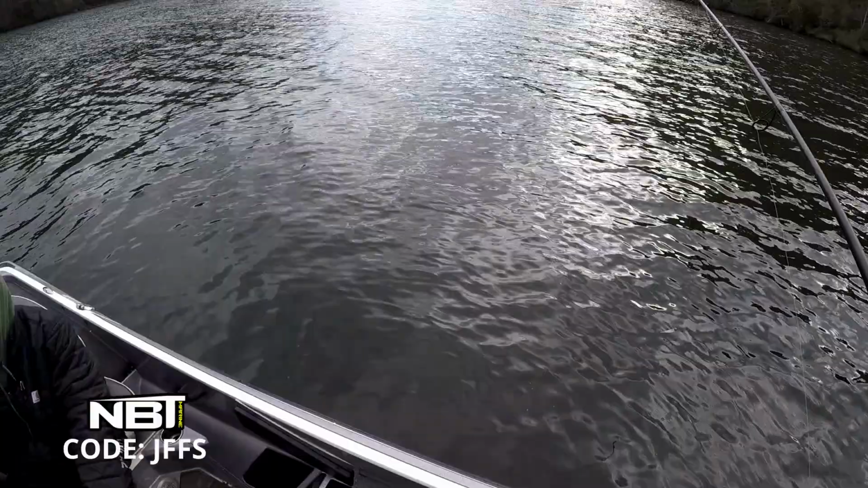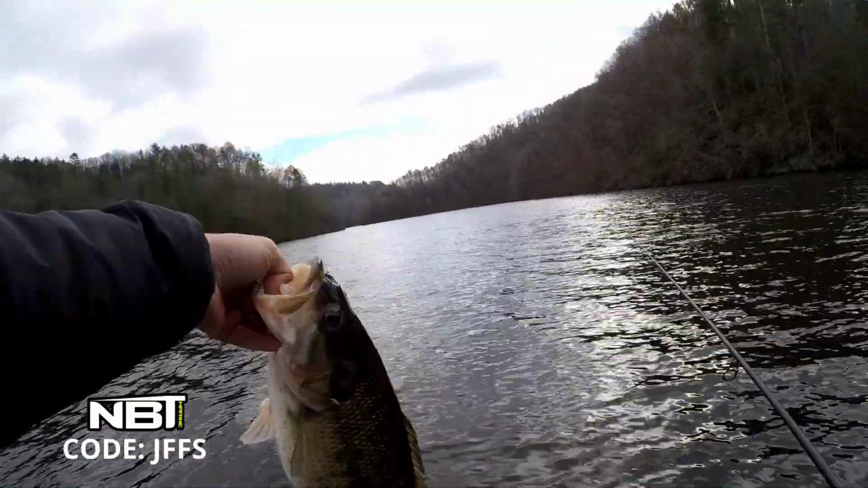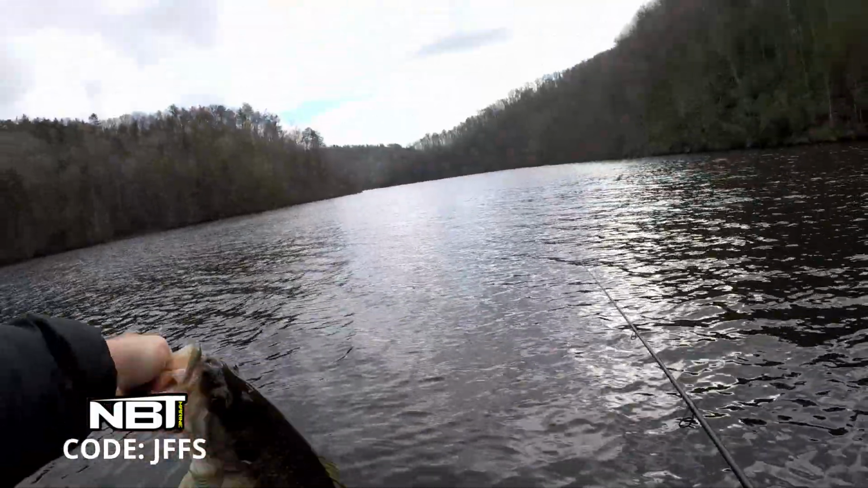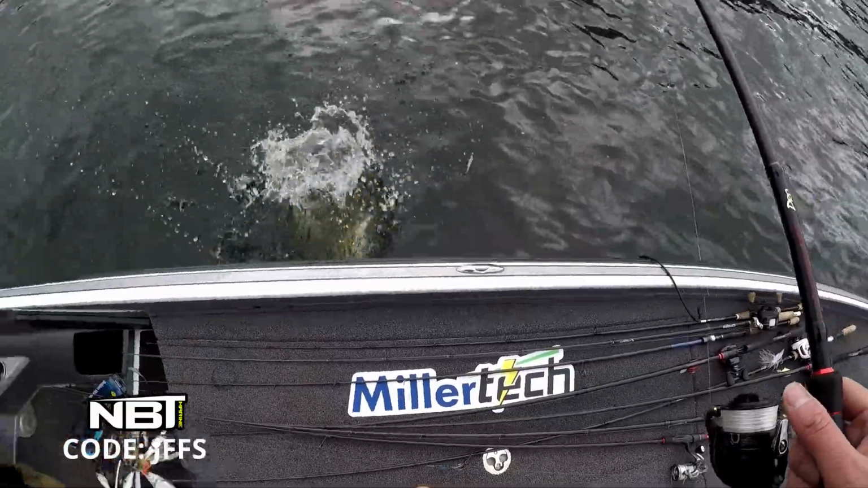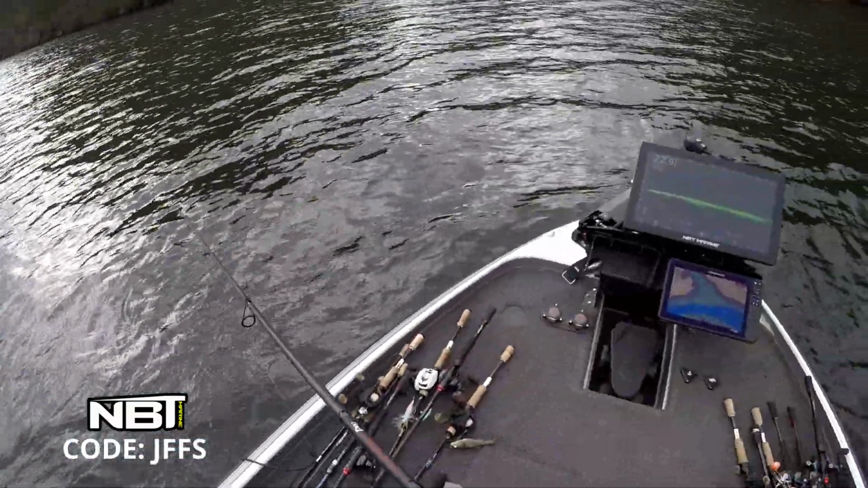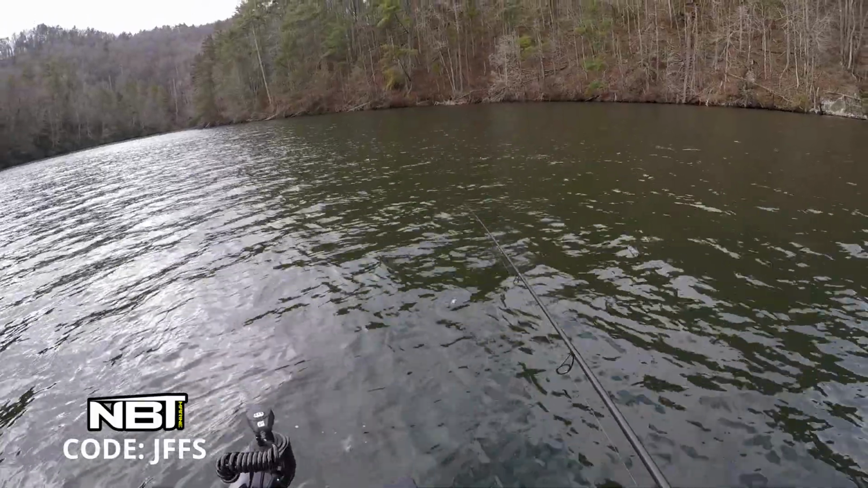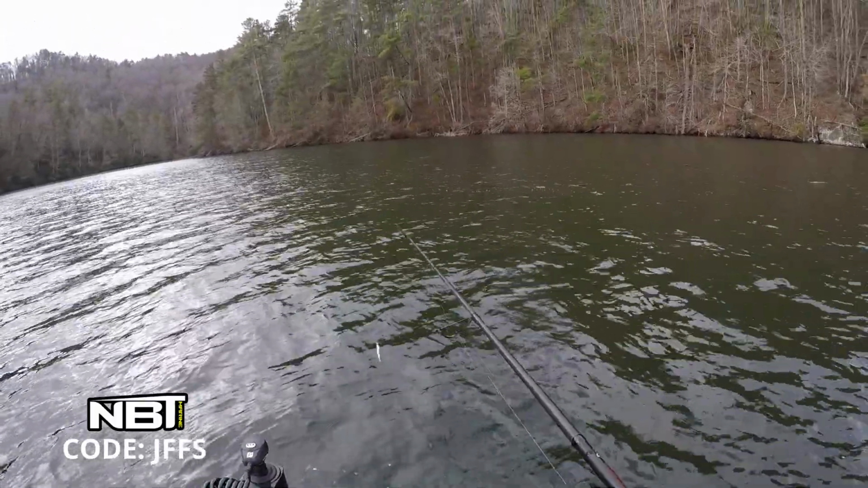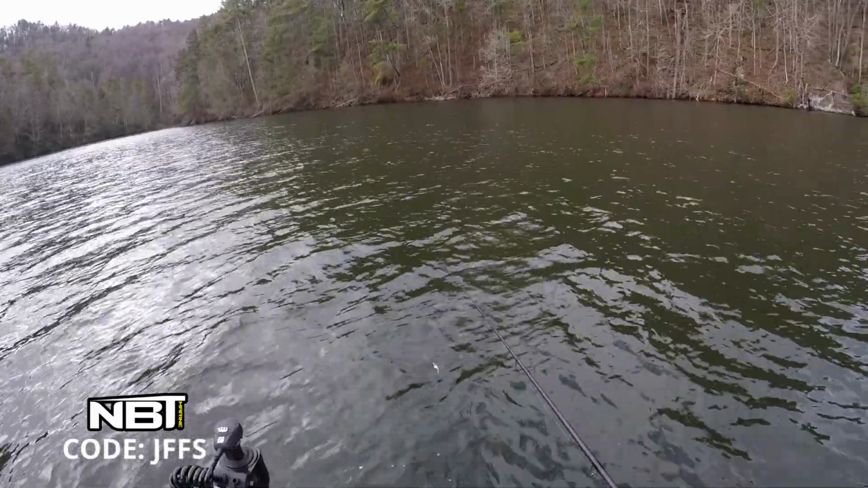Not what I want to see. How fat they are this time of year even. Hey, that's what it looks like in the spring. That's all herring. That's crazy. I didn't know they got that big in here.